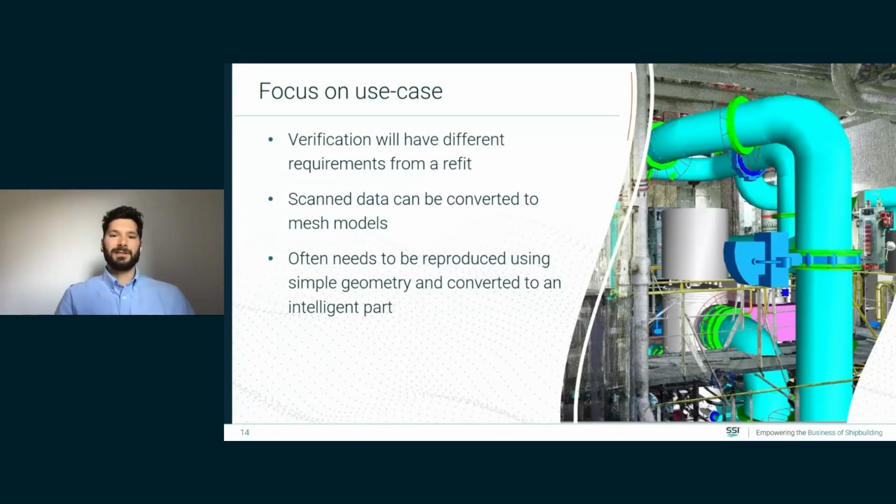So the key is to really focus on your use case, and that'll get you to what you really need and get you to the best combination of scan and model and digital twin that you need.